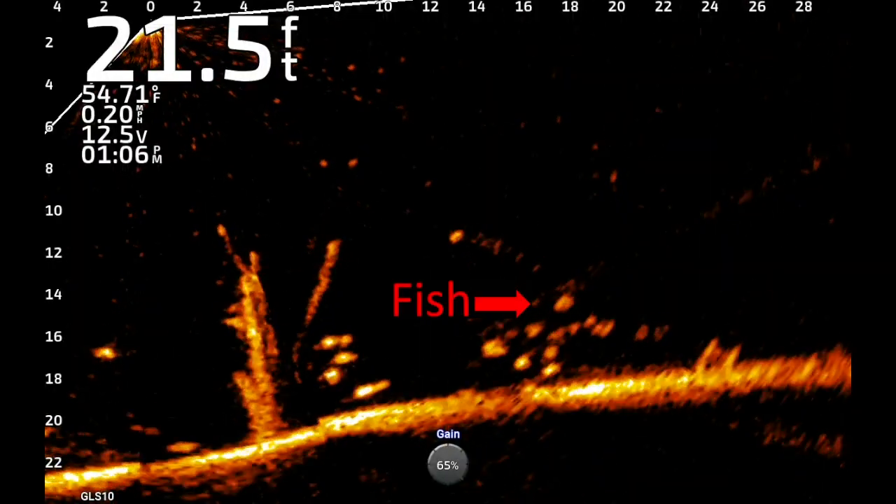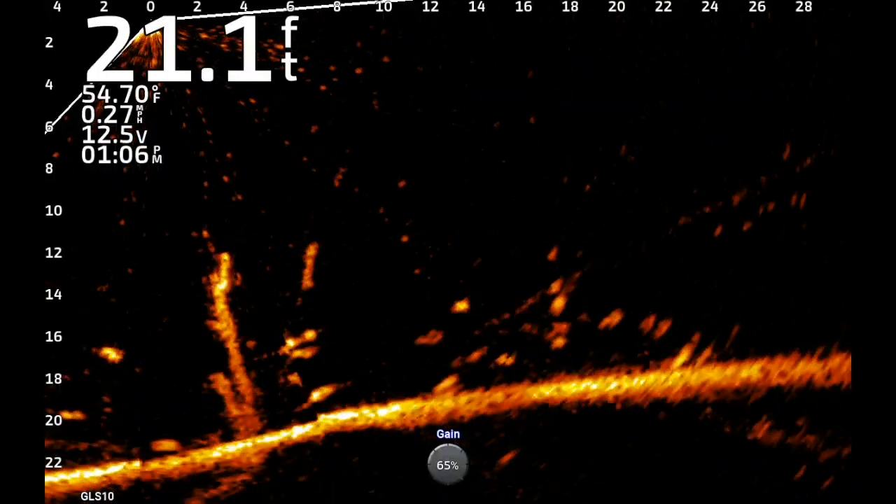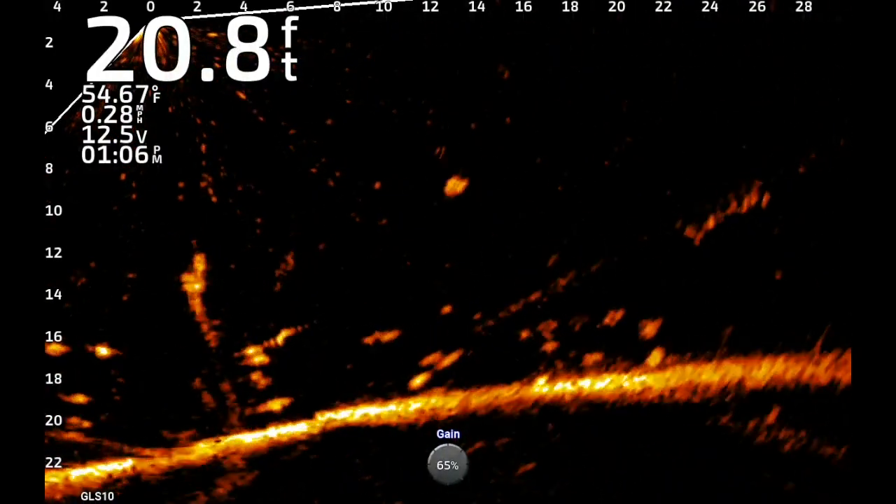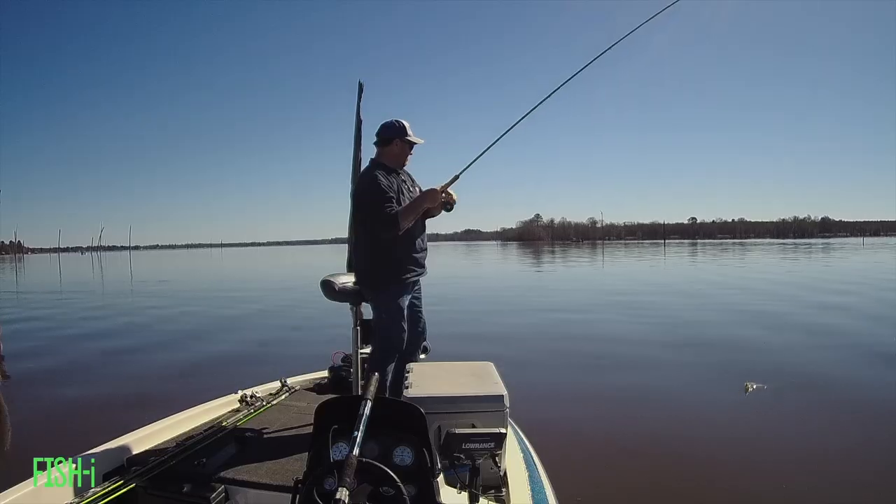Closer to the creek edges, I was seeing a lot of smaller fish, and this one looked a little bit better than the ones around him, so I went for him, and he was a keeper. I did see quite a few fish around these creek channels, just not any bigger fish, so to speak.